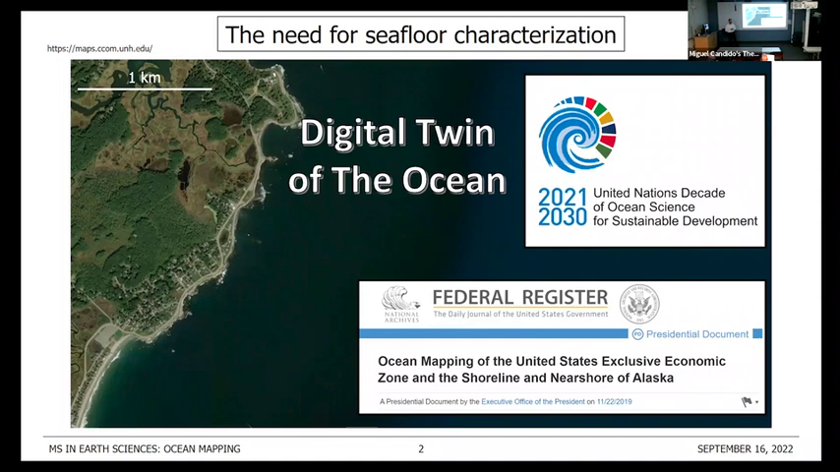On a national scope, there are initiatives such as the one encapsulated by the Presidential Memorandum of the United States about mapping the US EEZ, which not only states as an objective to map the seafloor, but also characterize it. And in the background, most of you might be recognizing this area. This is UNH's backyard. You can see Odeon Point. This is just seaward of the Piscataqua estuary.